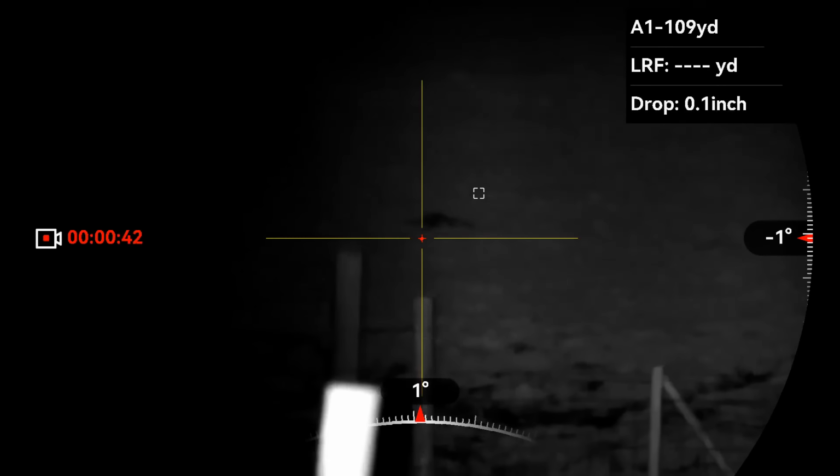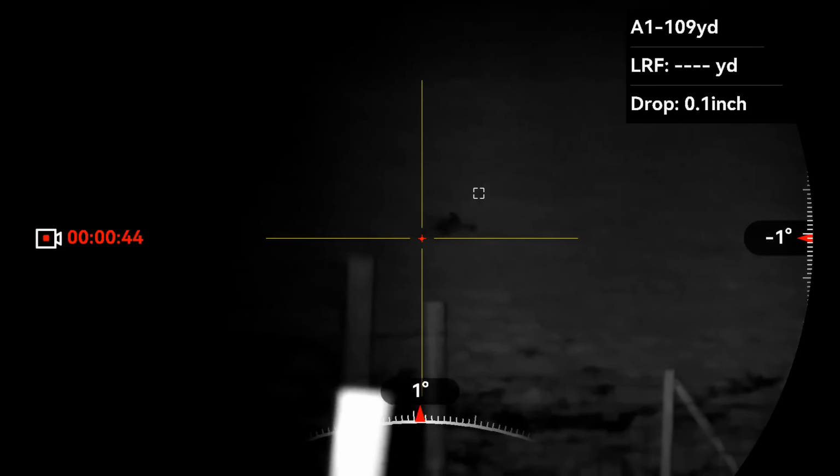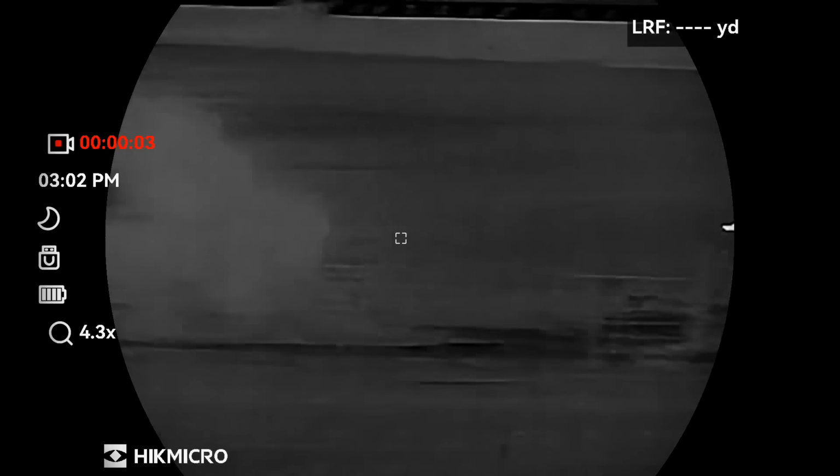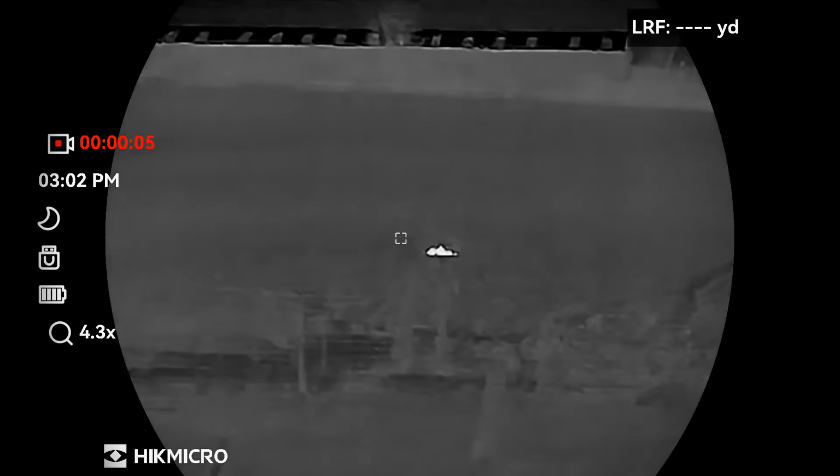Again, that fence post in the foreground was playing havoc with the IR, so I switched to the thermal binoculars to confirm that the fox was down and it was staying down.